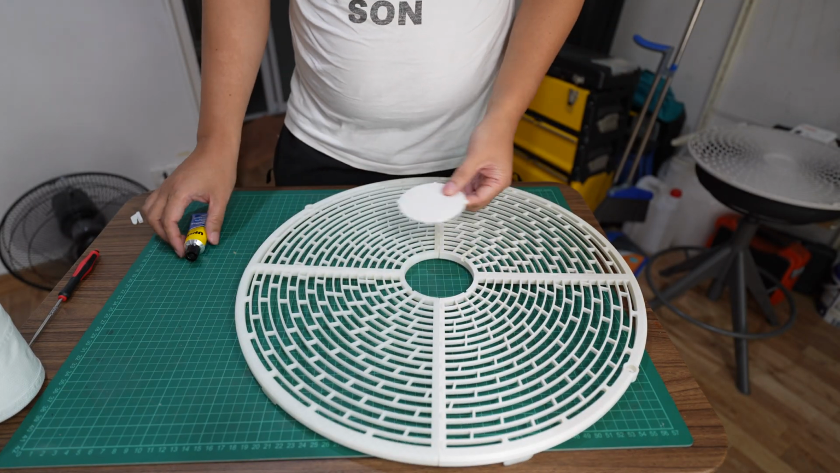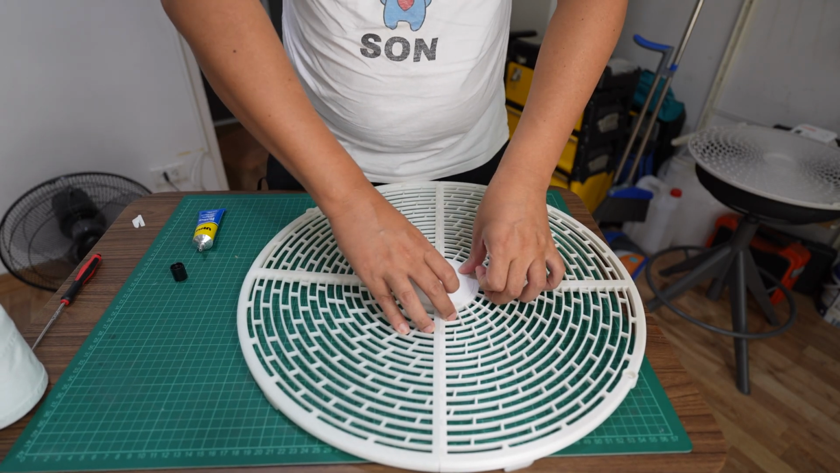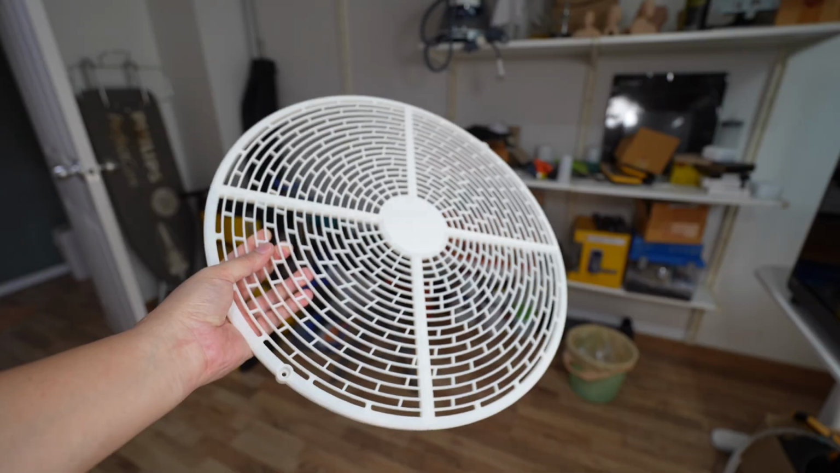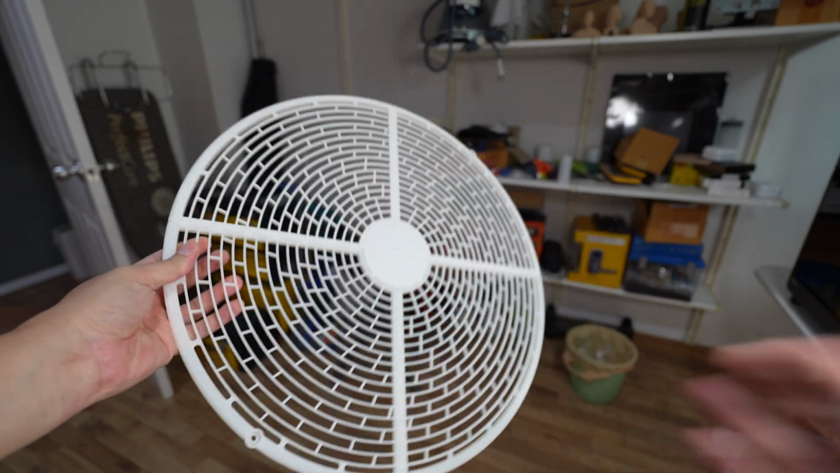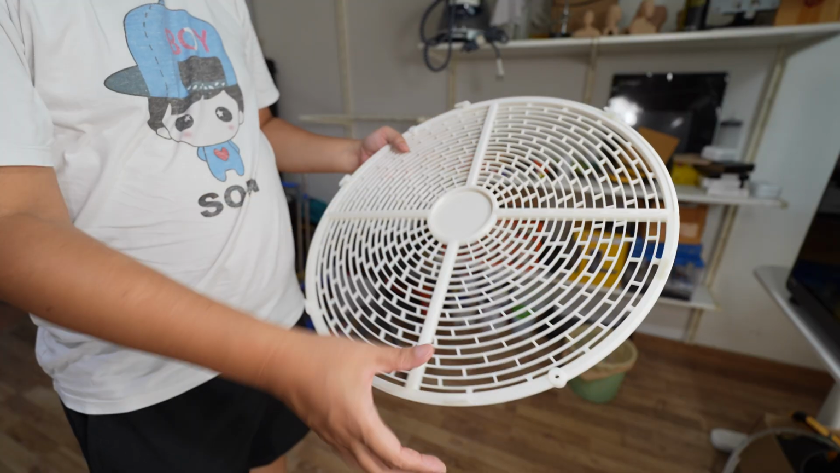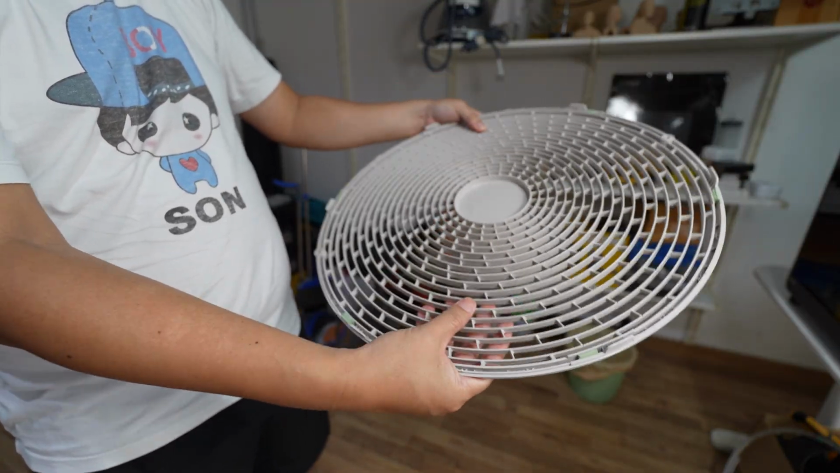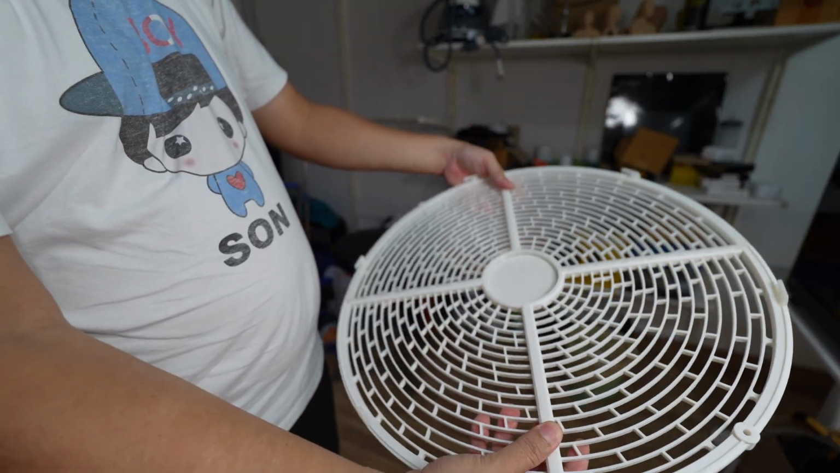Okay, this is the final part. The clips position is matching. The mounting holes are matching. It has less flex than the original part because it has this cross beam that makes the fan grill stronger. The original part flexes more than the 3D printed one. I think it's going to be more durable than the original part.